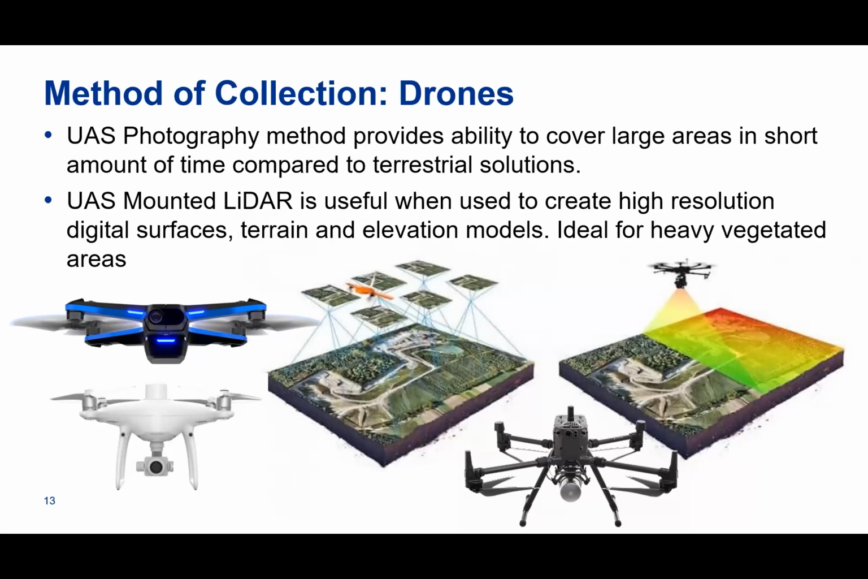The cool thing about that is, you choose your flight pattern. Let's say it's a 20-acre site. You choose your flight pattern, you hit go, and it starts flying for you, and it does its own pattern that it has built into the mobile device software. You can get some rich data from there.